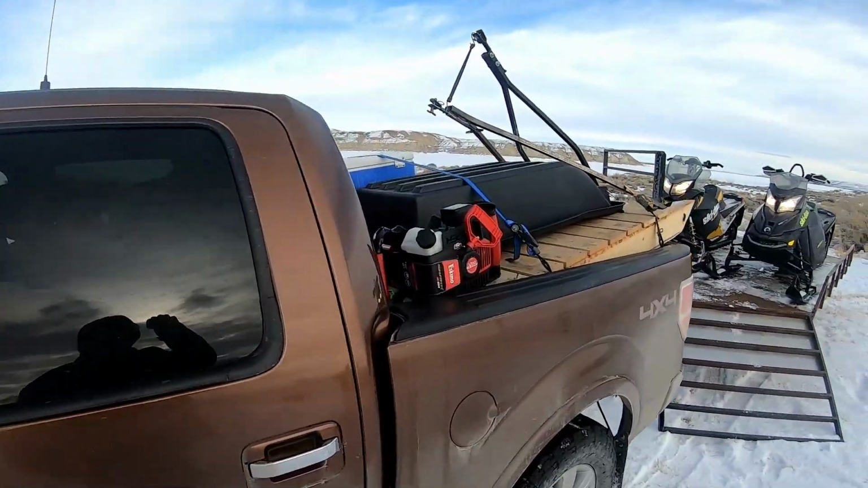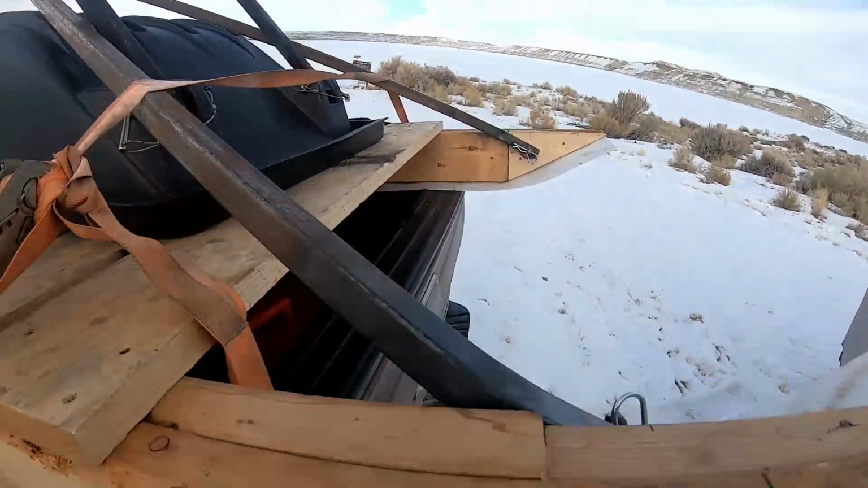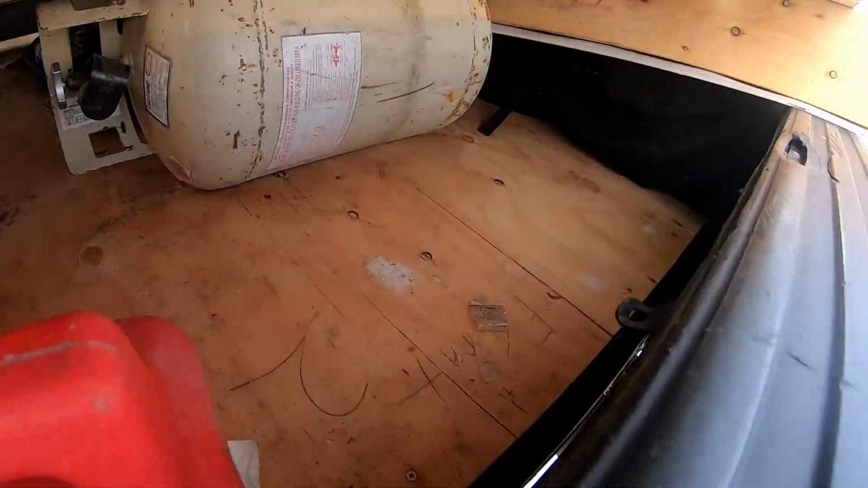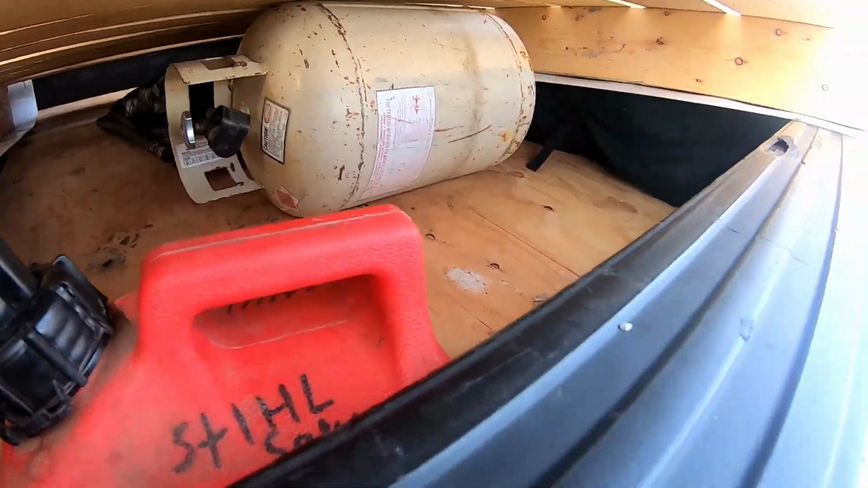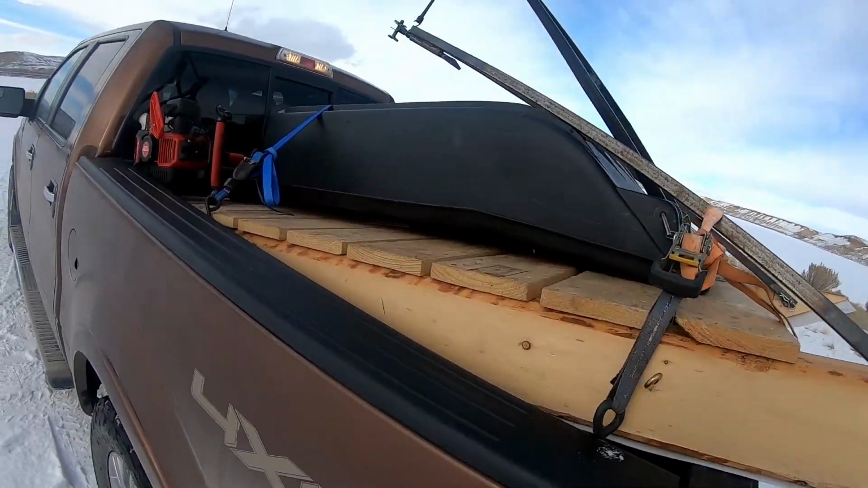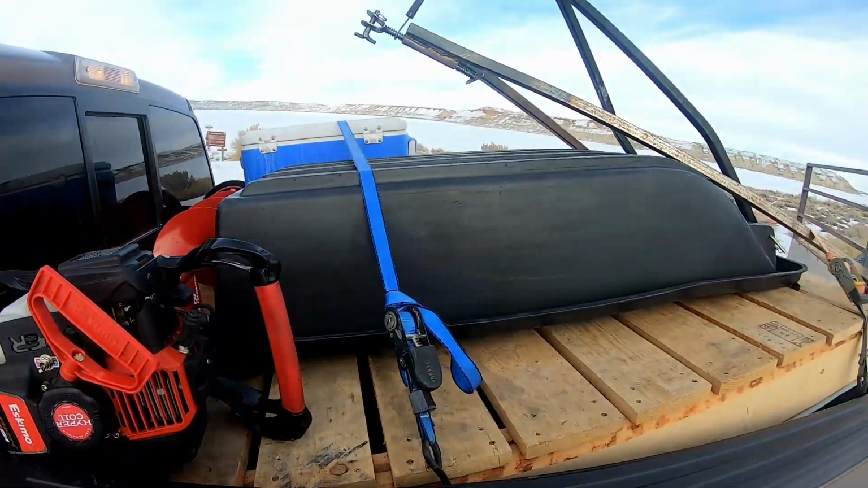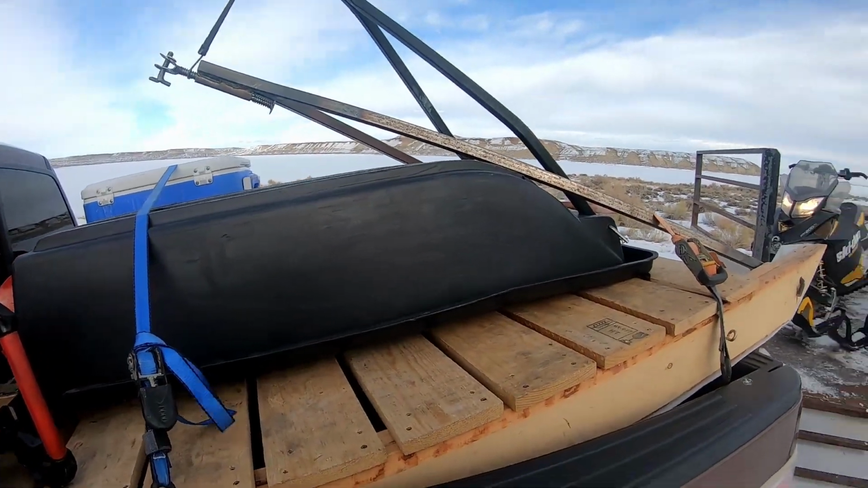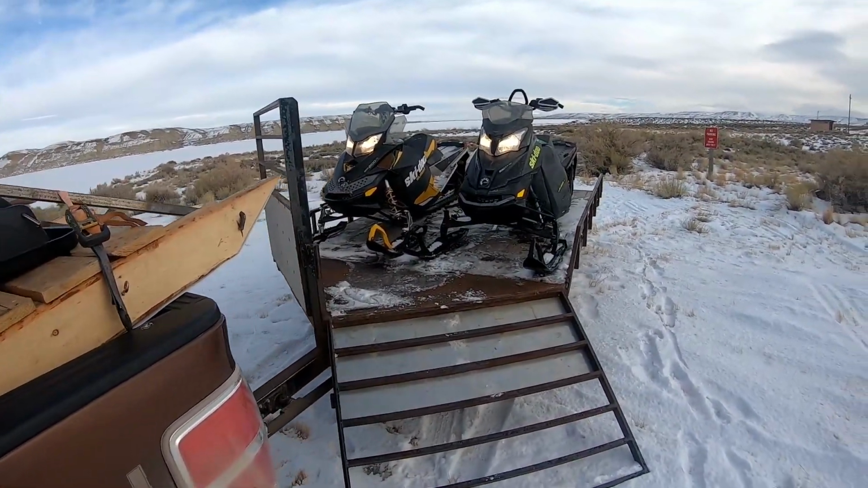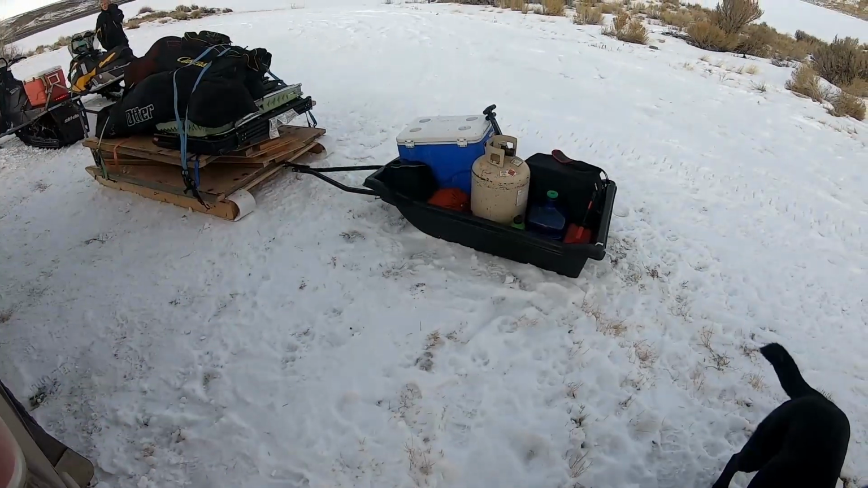Hey, a little quick look at the bed of the truck. Got the floor for the ice hut down in there. There's our heat fuel. Ice hut's over there on that side. This is our trailer we use to put the floor on. The auger and the cargo trailer there. Full snow machines loaded up. We're gonna get everything unloaded and get out there.